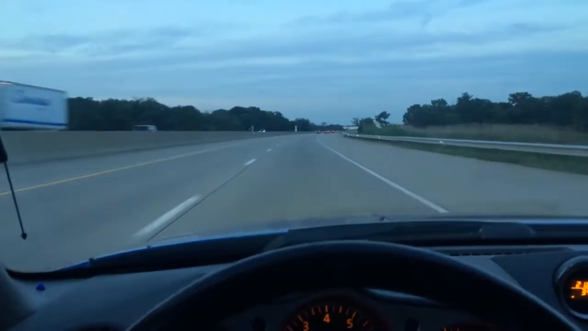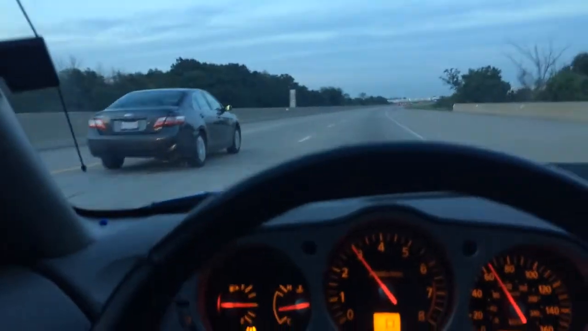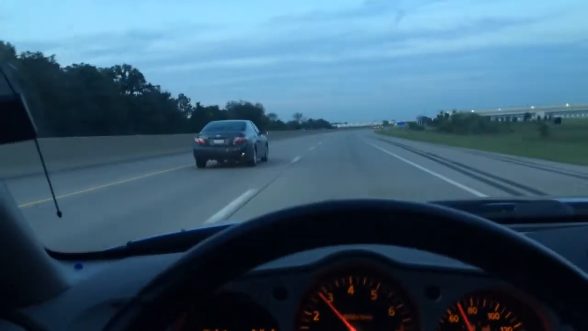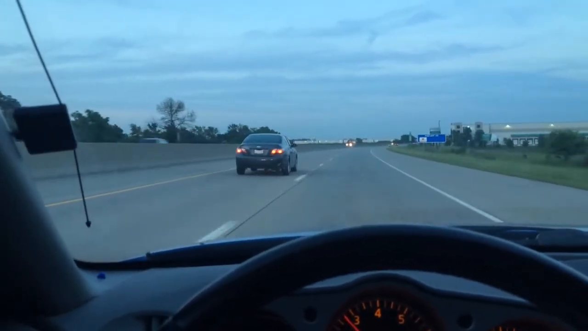Alright guys, check this out. Good guy Adam to the rescue. I don't know why. There was a guy in the passenger seat. It's not even that dark, but I'm still gonna flash my lights. Let's see if he turns their lights on. Let's see, good guy Adam.